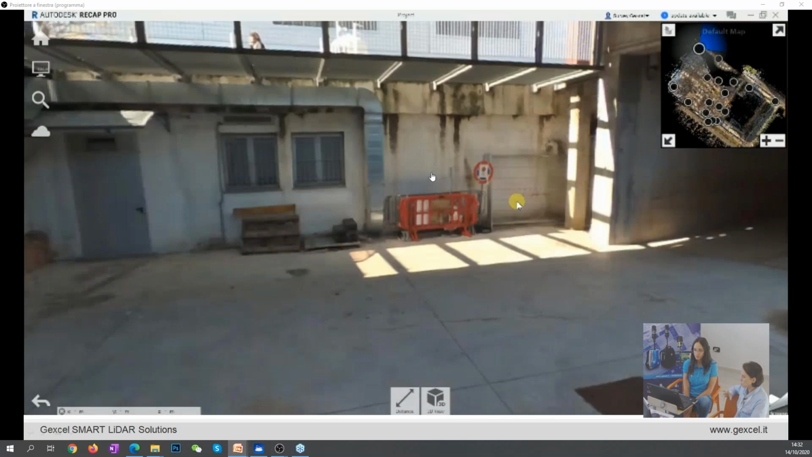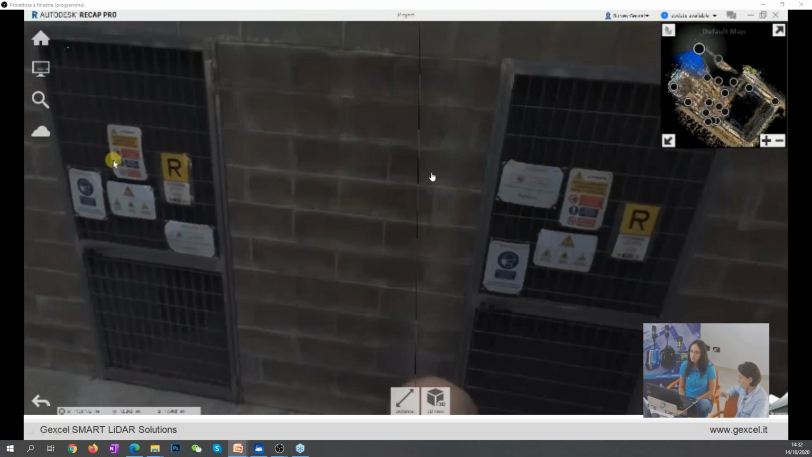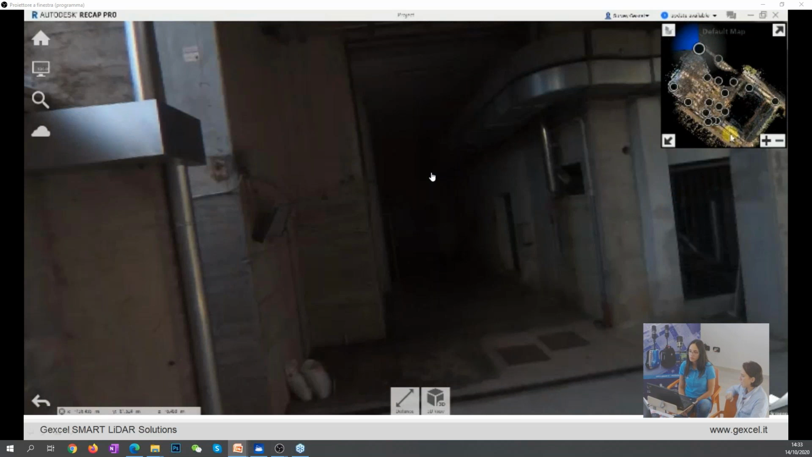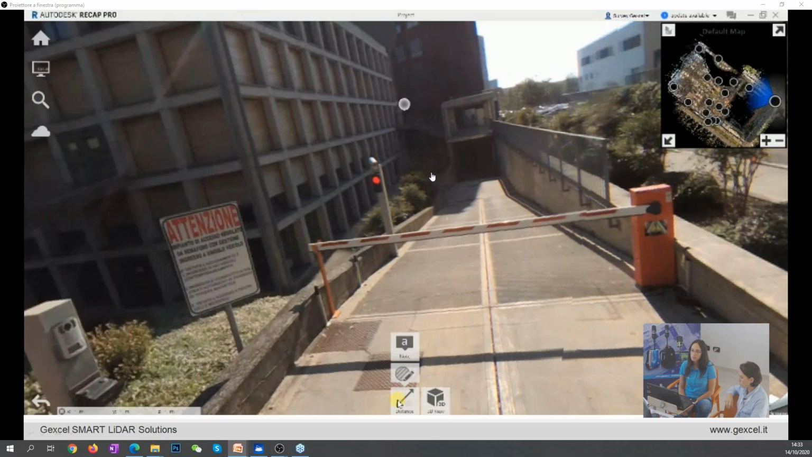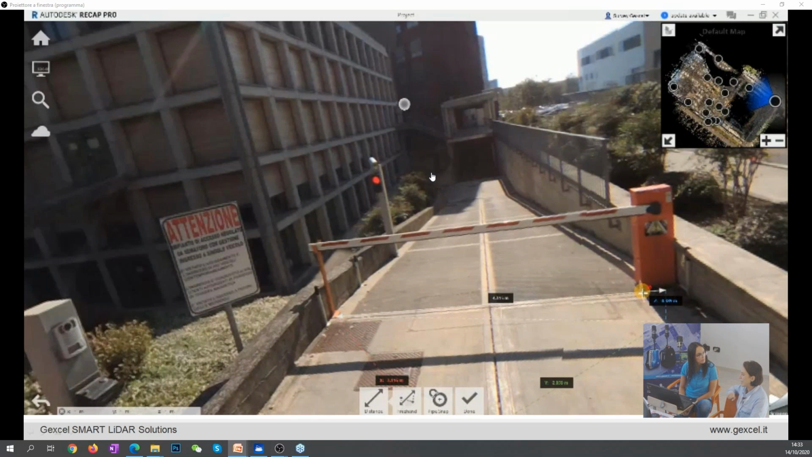Jumping from one picture to the other, of course, helps you to better understand what you are surveying, especially in terms of details, thanks to the high resolution pictures. Of course, all this data is measurable, so you can take distances and measures, because you have the point cloud together. And so you can enter automatically in your Autodesk environment.